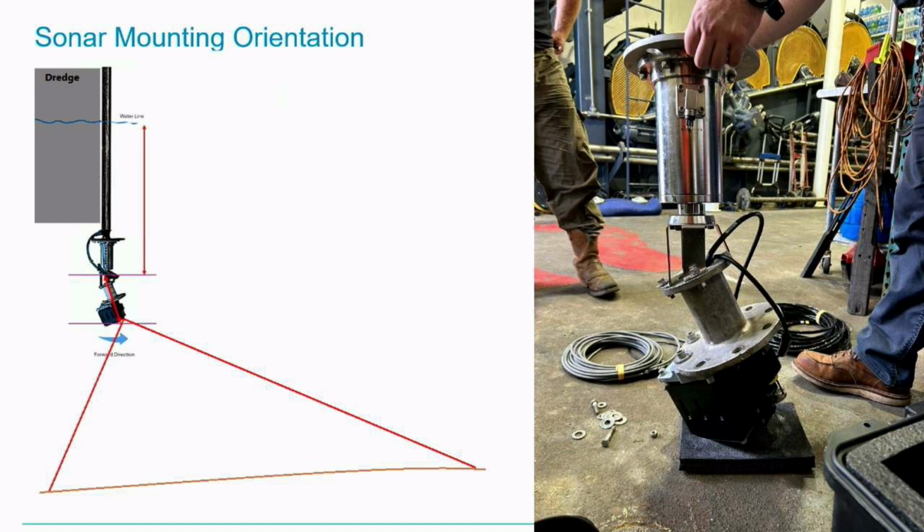We were scratching our heads for a little while on how to mount it at first, because we wanted to angle it in such a way that if you had it pointed straight down, it would just be rotating and making a small circle, but you really want to be able to angle it and then fan it out in front of us.